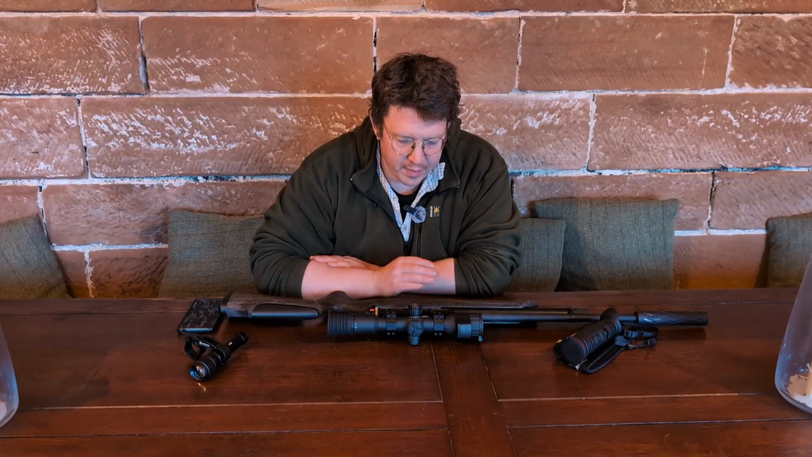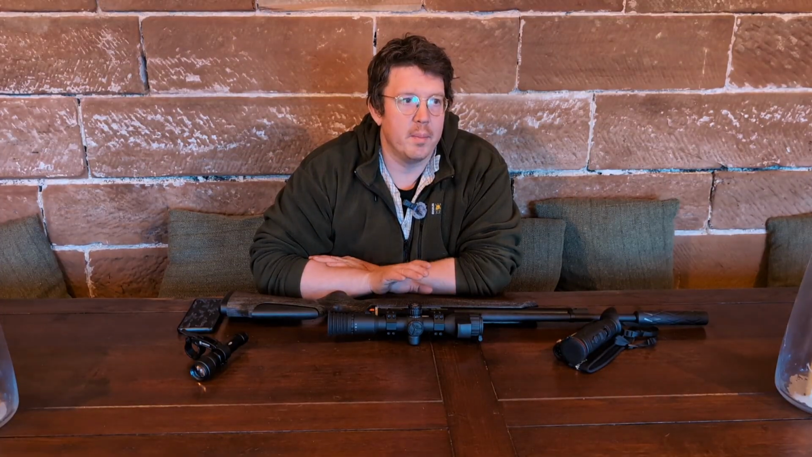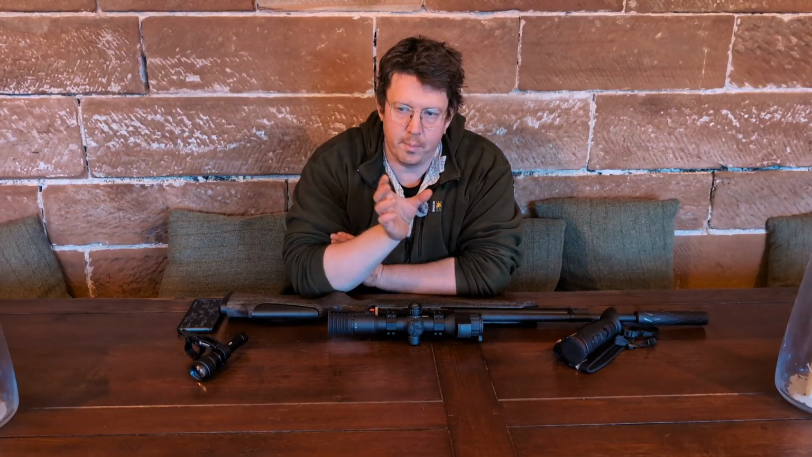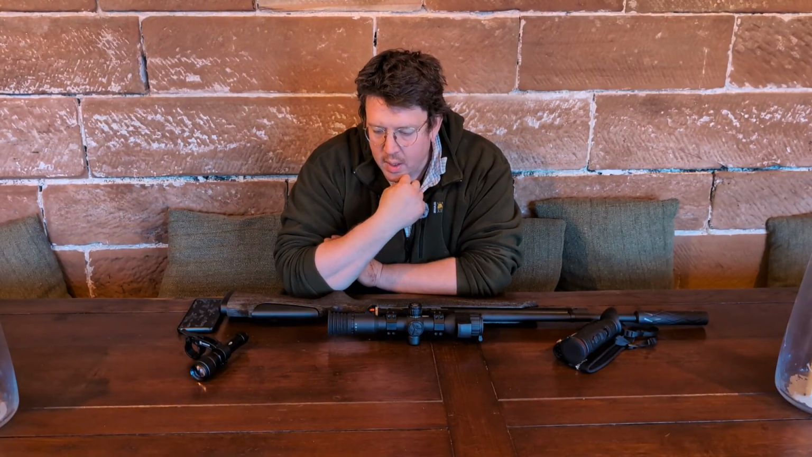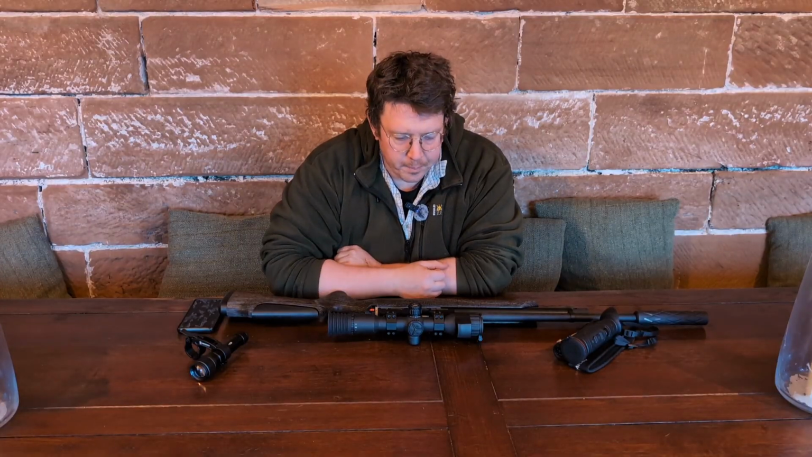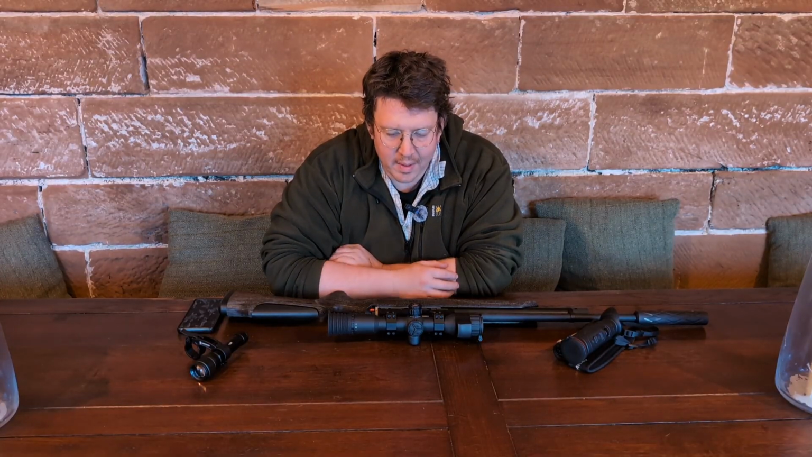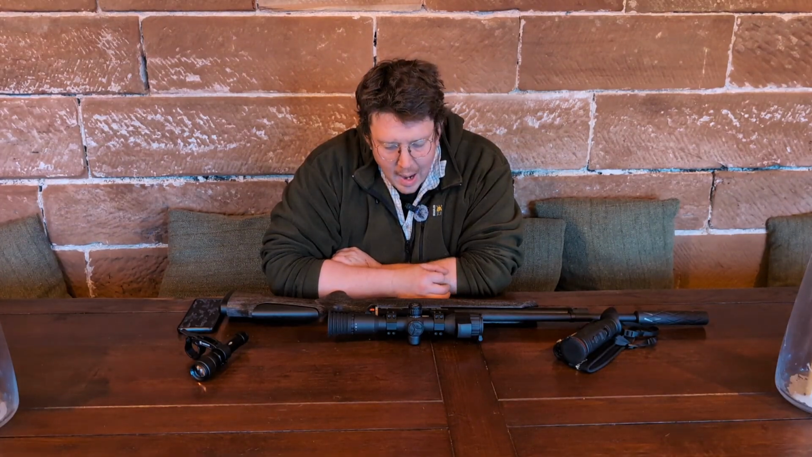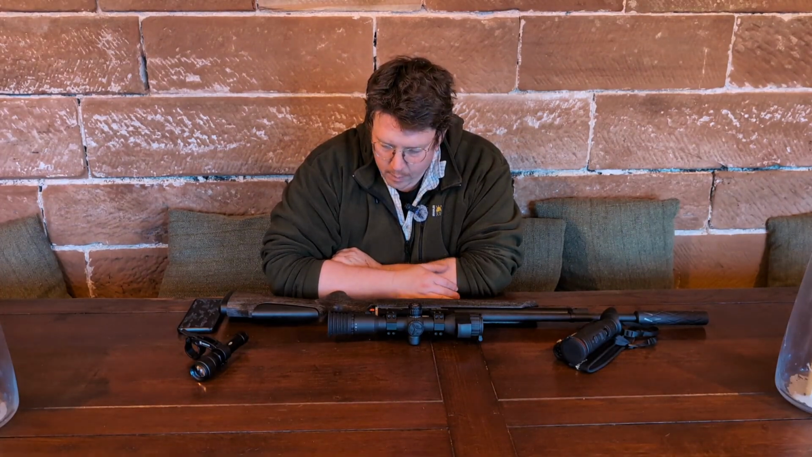It's also down to the fact that the scope records. It records on recoil and then buffers either side of it. So yeah, the 7 hour battery life is optimistic. Technically you get 7 hours, but in actuality, I wouldn't only go out with one battery.